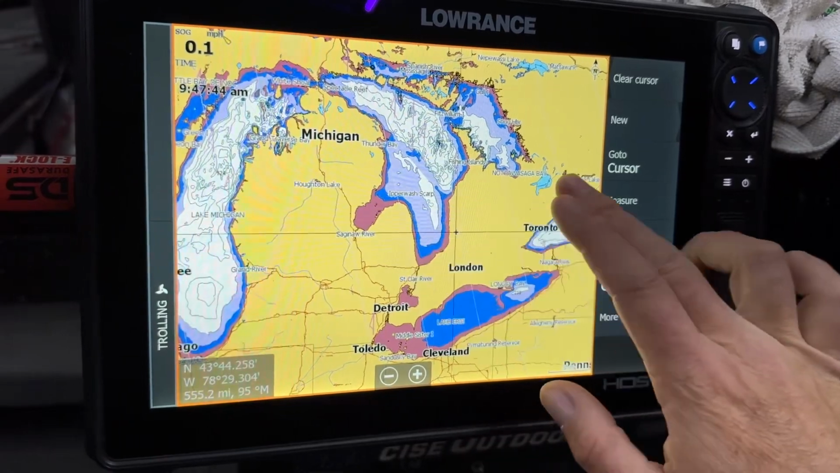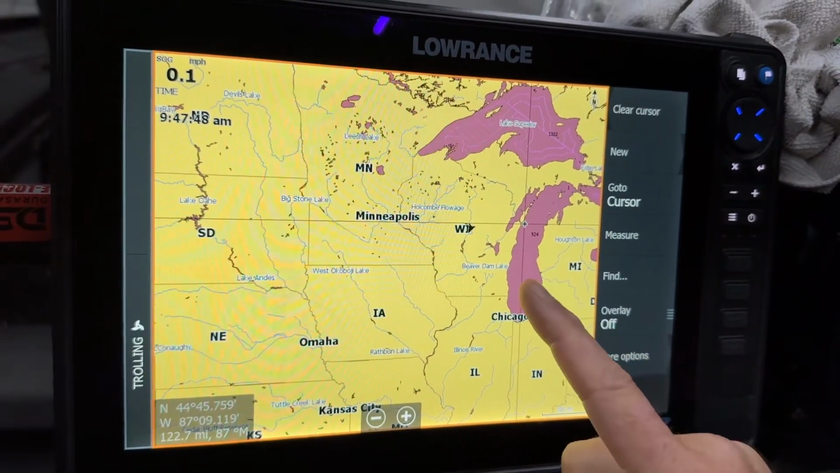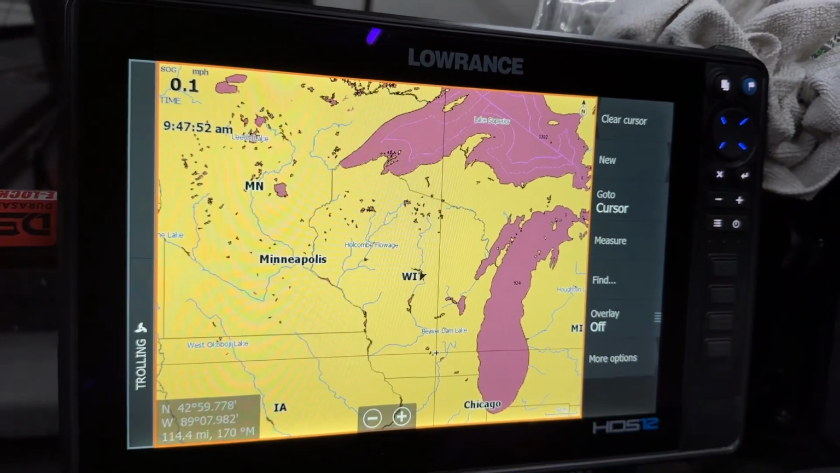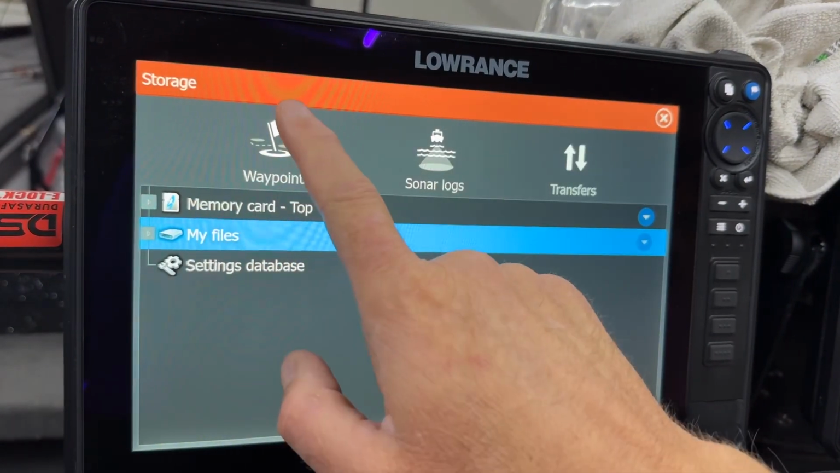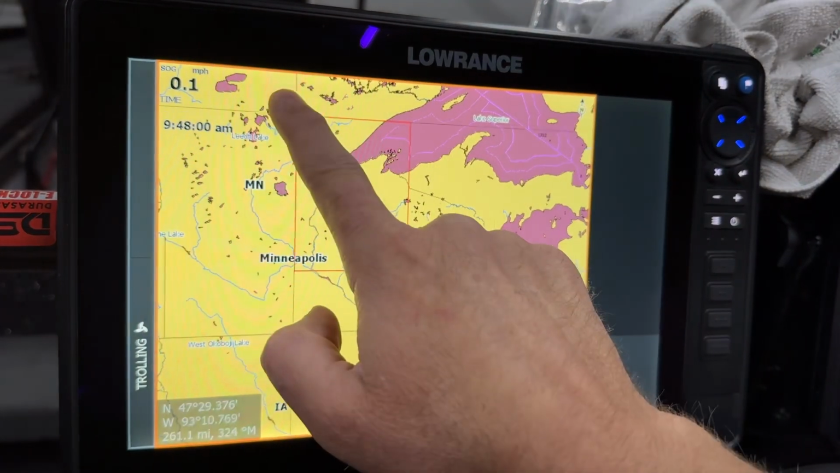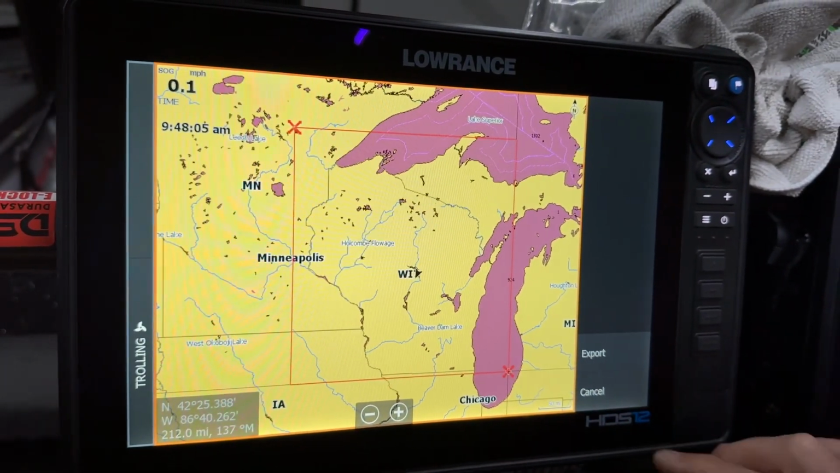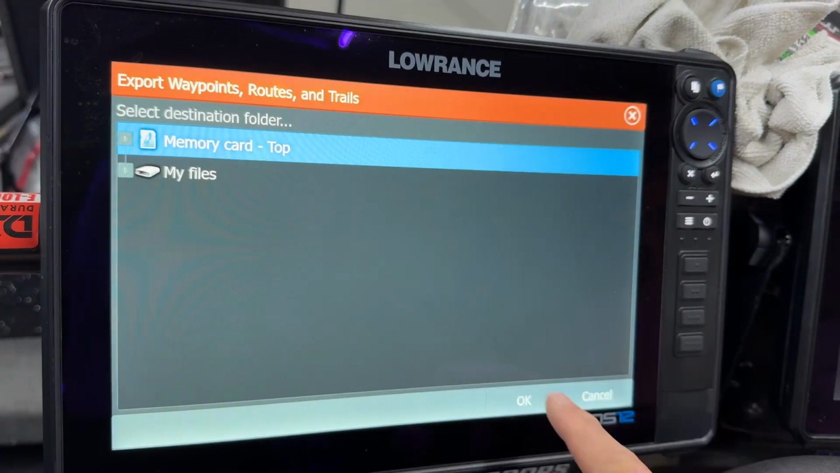But that allows me to do whole regions. So one of the other regions I want to do here, one thing I do with the whole state of Wisconsin is I save the whole state under Wisconsin. So I'm going to do it again for you, just show you how fast it is. Storage, waypoints, export region. I do the whole state of Wisconsin. And I'm going to export to the top card.